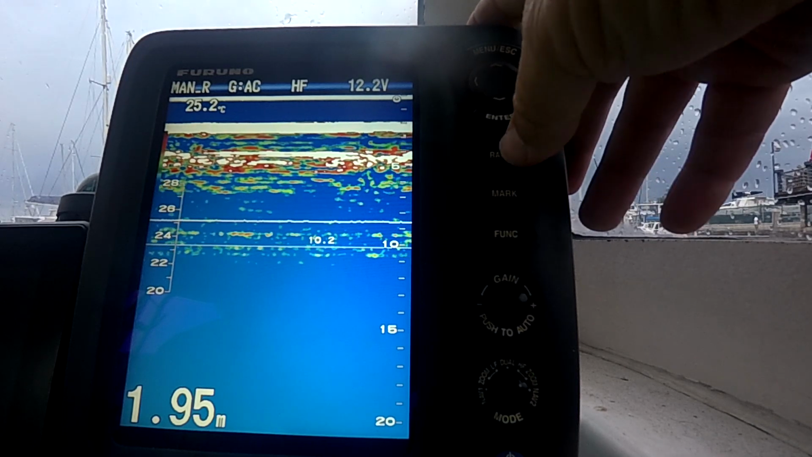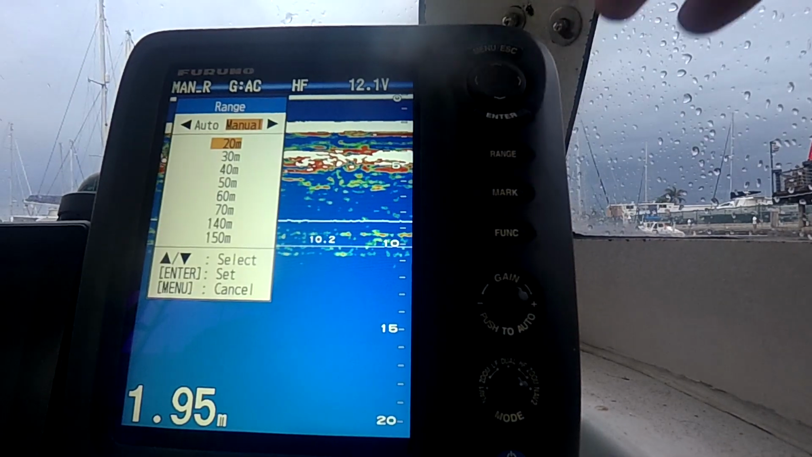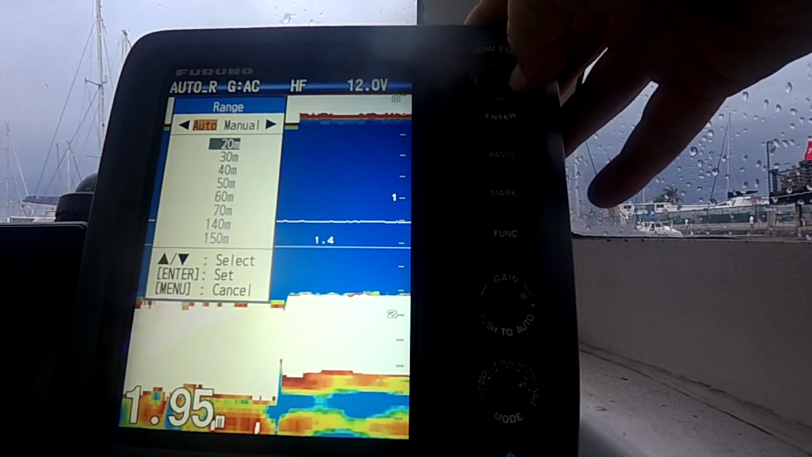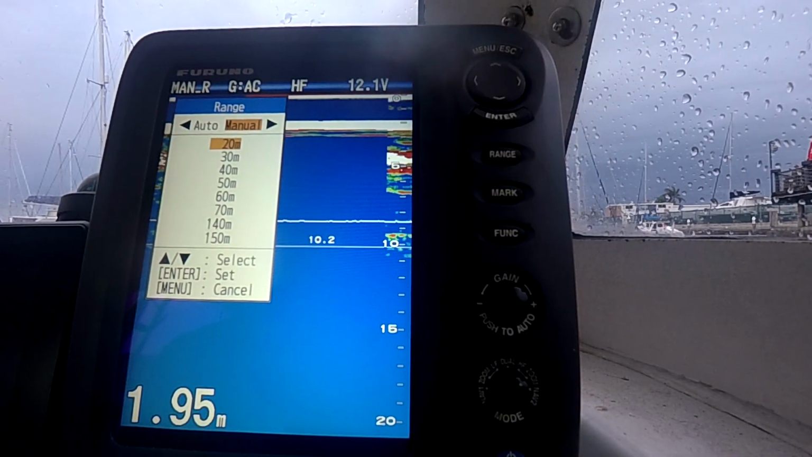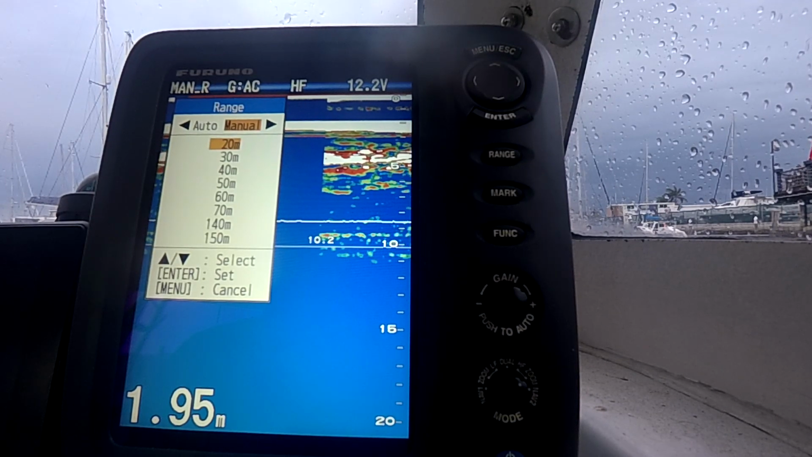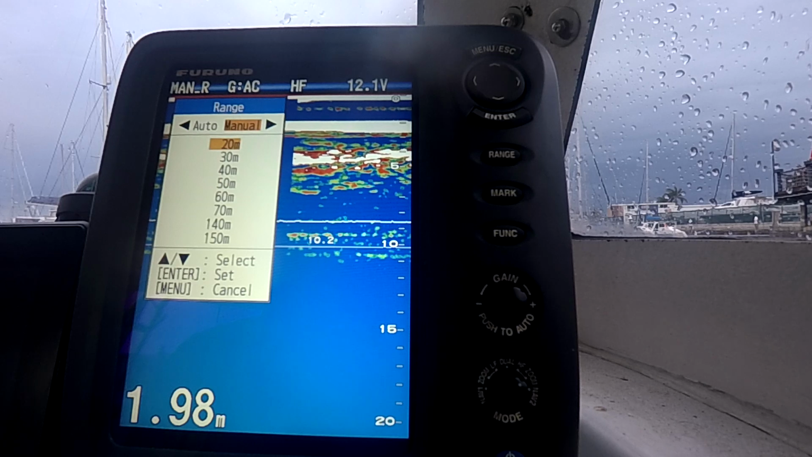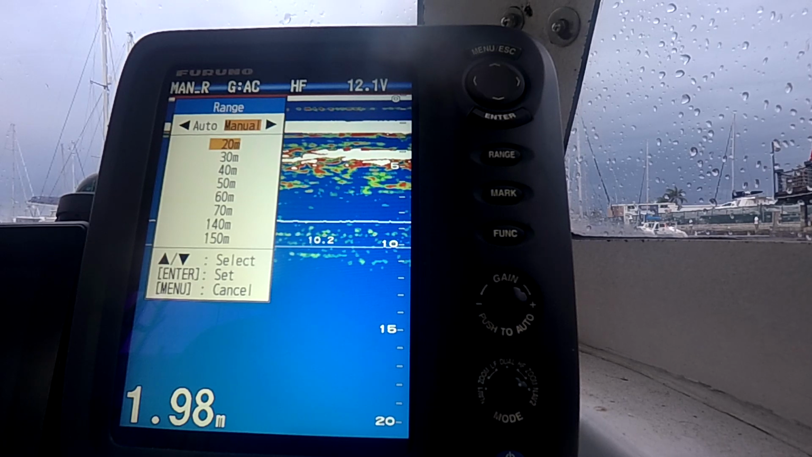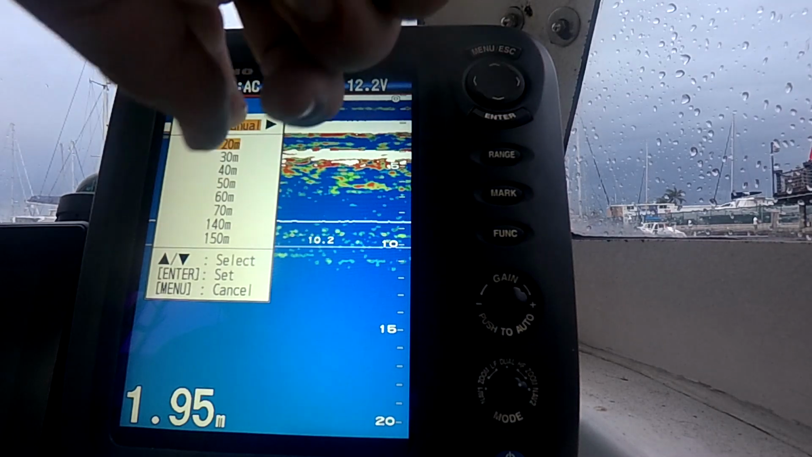So then you got your range button. So you go across into auto, which I don't like, or you got your manual. So that's how I prefer to run it. And as soon as we come out, if the river mouth here was straight into 10 meters, then into the teens, so I don't worry about having a 5 or 10.